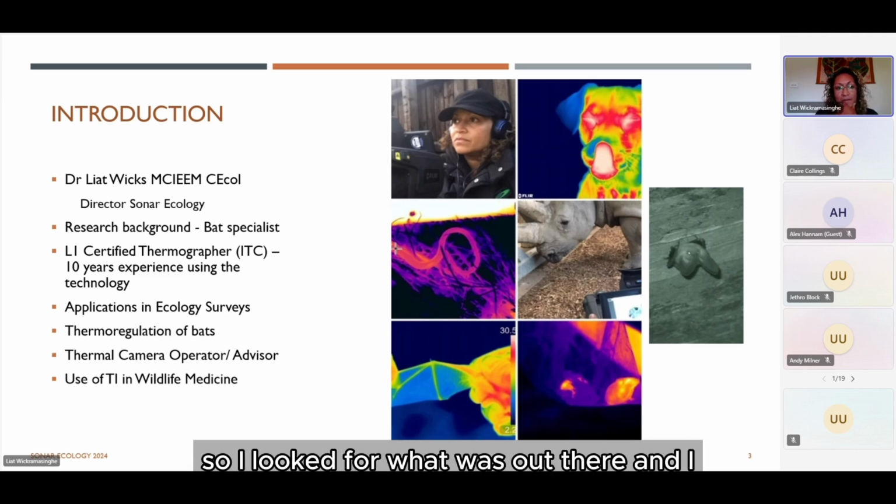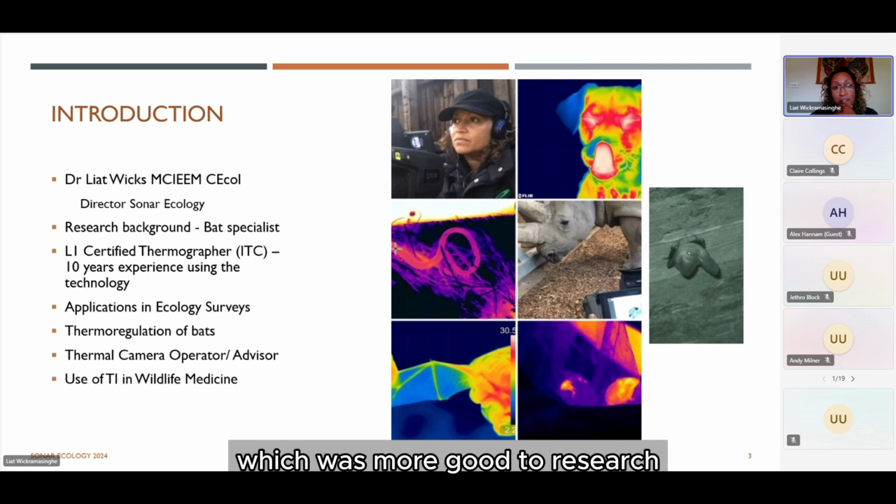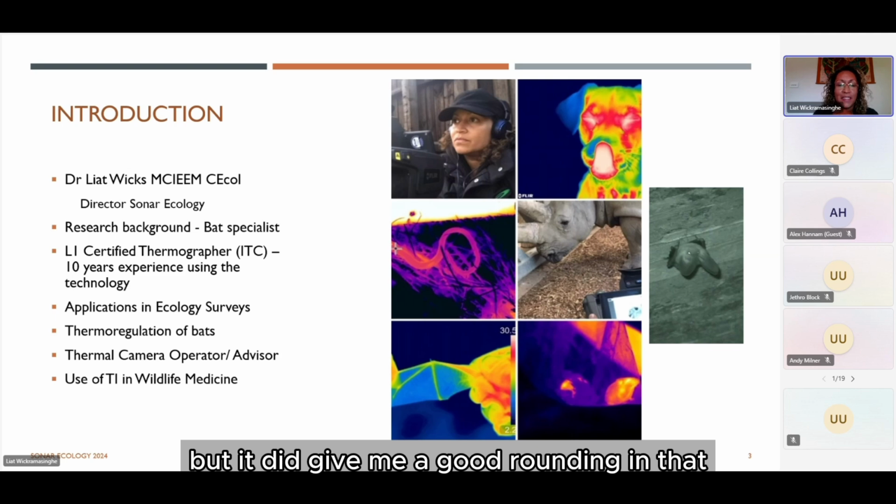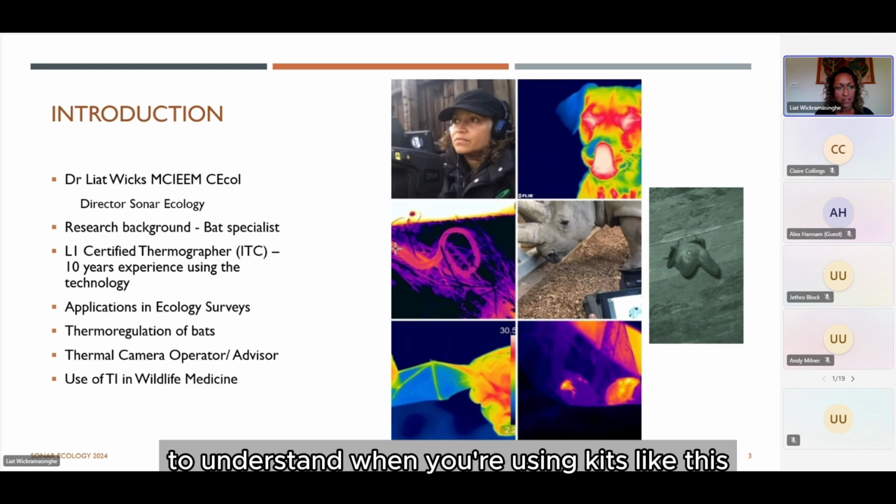So I looked for what was out there, and I did the certification from the Infrared Training Centre, which was more geared to research and development and industry, not really ecology at all. But it did give me a good grounding in the basic thermal science, which is important to understand when you're using kits like this.